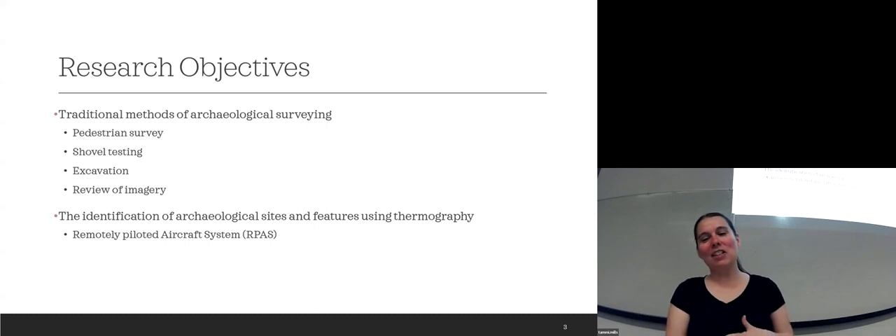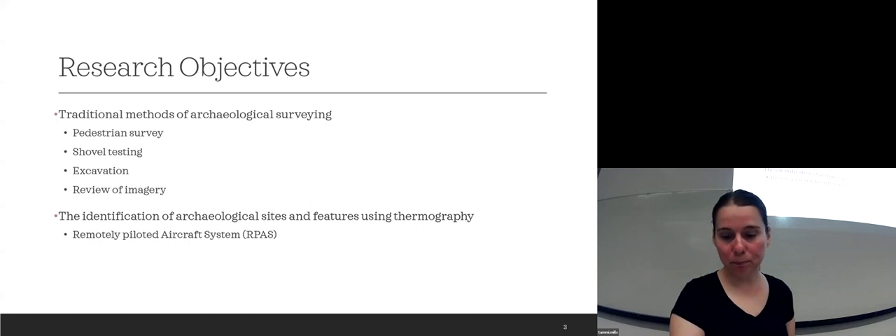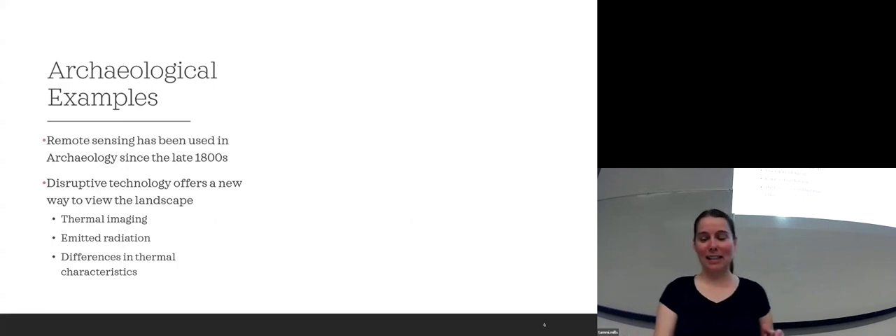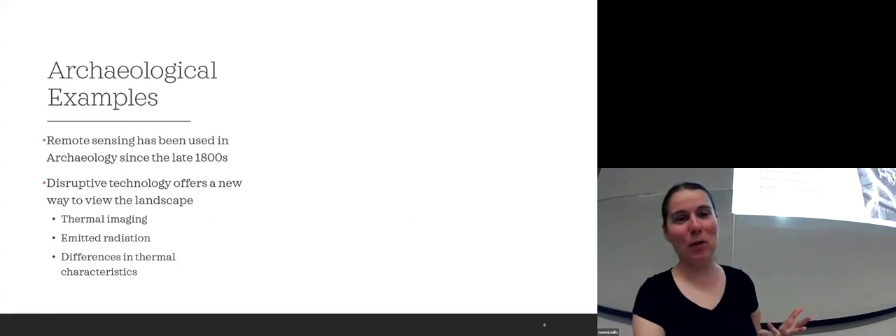I've been using a DJI Mavic Pro in my first year of flying, and then we moved to a DJI Enterprise 3T, which is capable of thermal imaging as well. We've been using remote sensing in archaeology since the late 1800s, and I have a few cool pictures that I pulled up.